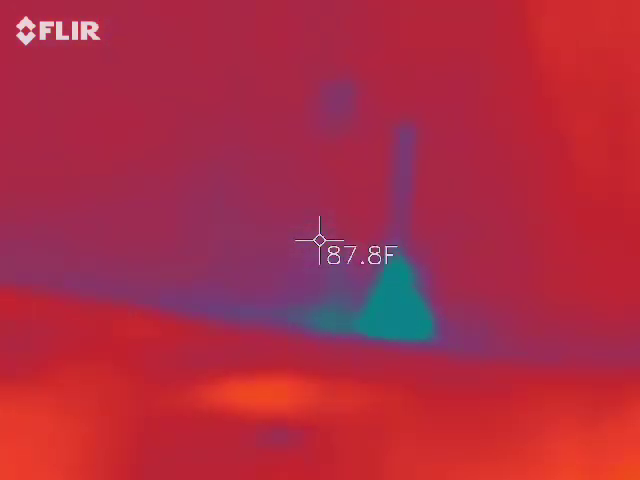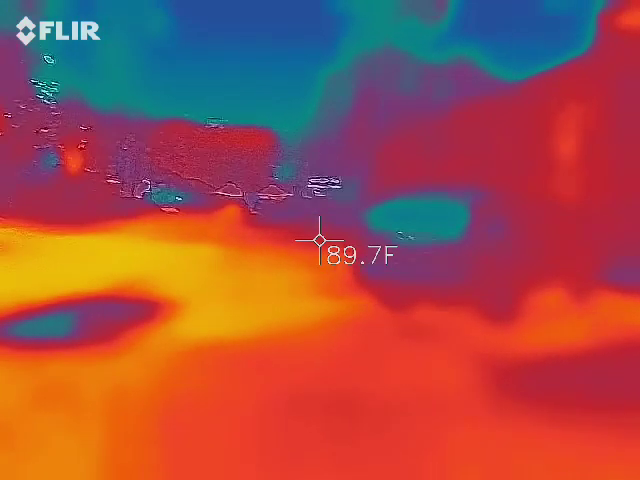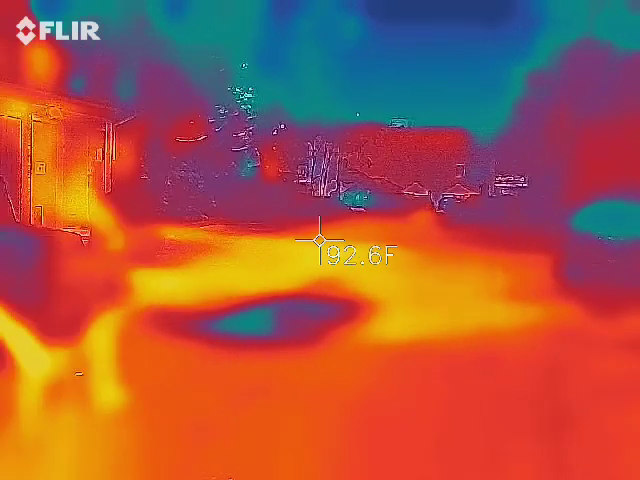In the blue spots. What are you talking about? Like that? That's the window. Yeah, that's the window. So, slow swipe.